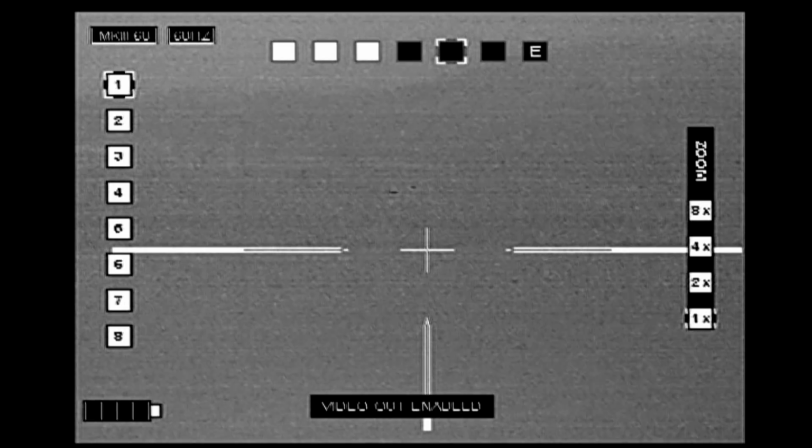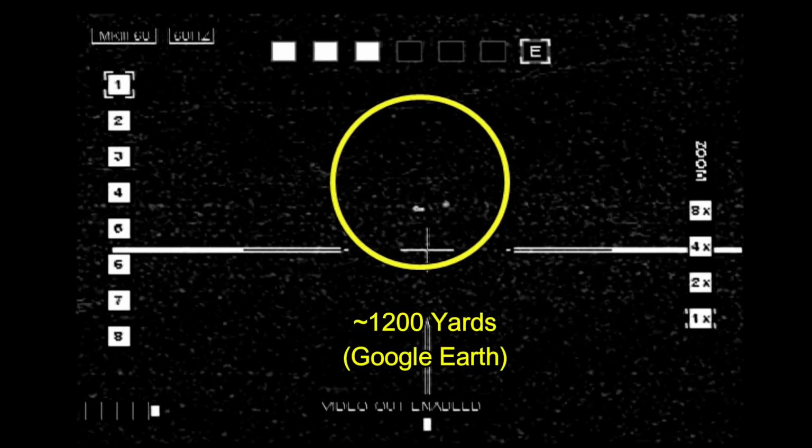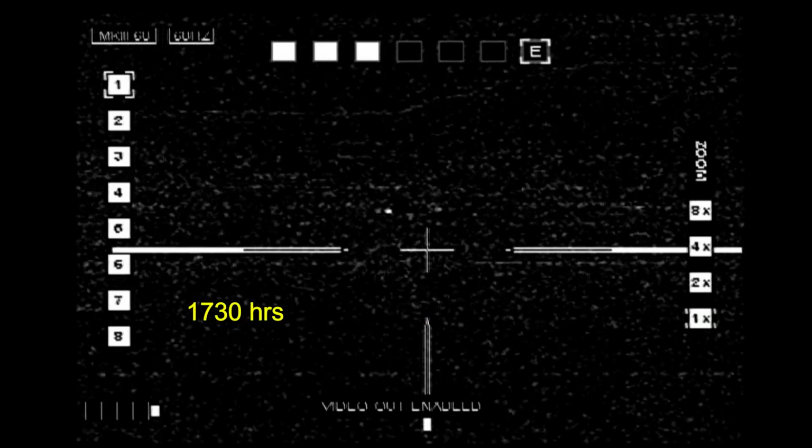And here you can see the hogs moving through the brush. And there I've highlighted them so you can see them a little bit better. Even though you can't identify them as hogs, the way that they're moving, we can tell that they're hogs.